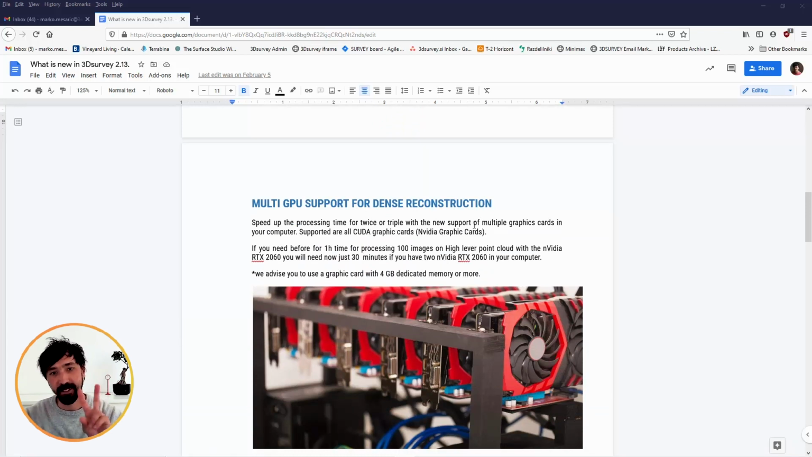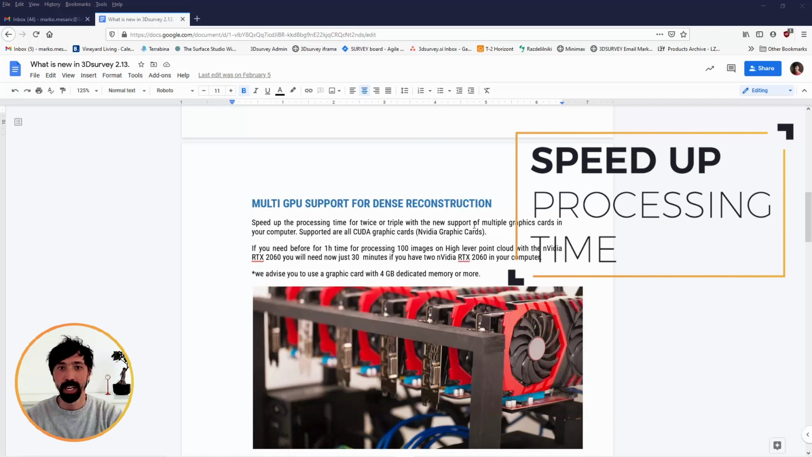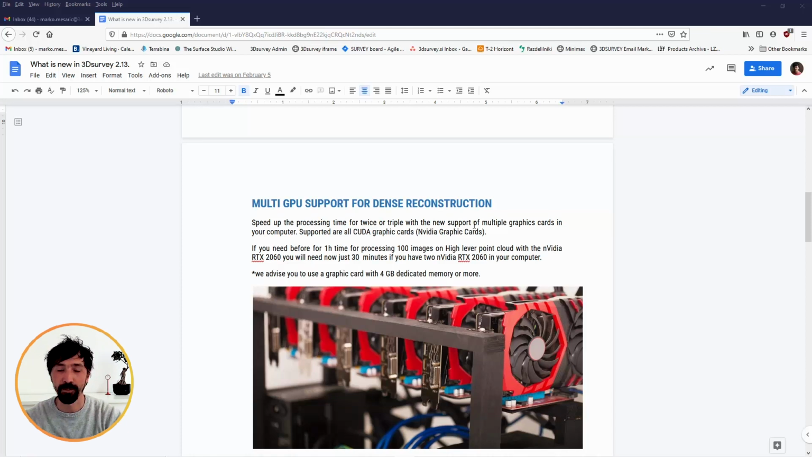And I must say that the first two improvements are connected with speeding up the processing time, because we know if you have a bigger data set, the processing time can be up to 4 or 5 hours, even a day or two if you have a really big one. And we know time is money. Speeding up the processing time means that you can process more projects per day, you can work faster and more efficiently, finish more projects, and that's why we spent a lot of time improving this part of the software.